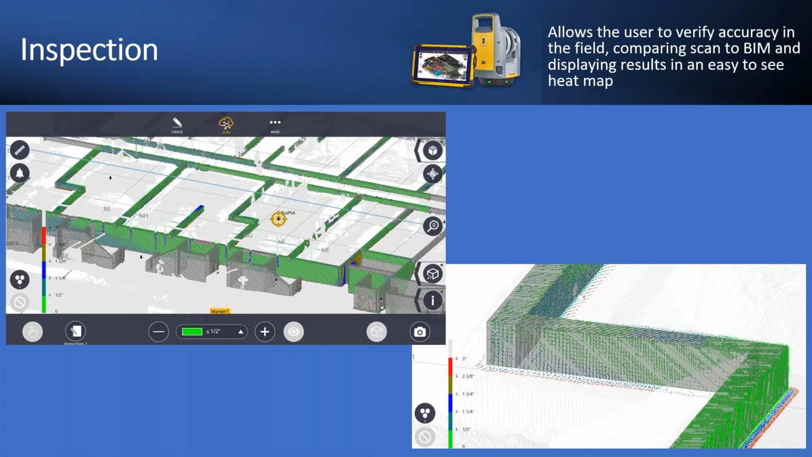So again, a really quick workflow. It doesn't take a lot of time to scan and run the inspection on the tablet, and you can have your answers in minutes rather than the old workflows of scanning, coming back to the office, processing the data, loading the data into another software package, and then it was potentially days of time, or at the very least hours and hours. Now we can do this in minutes.